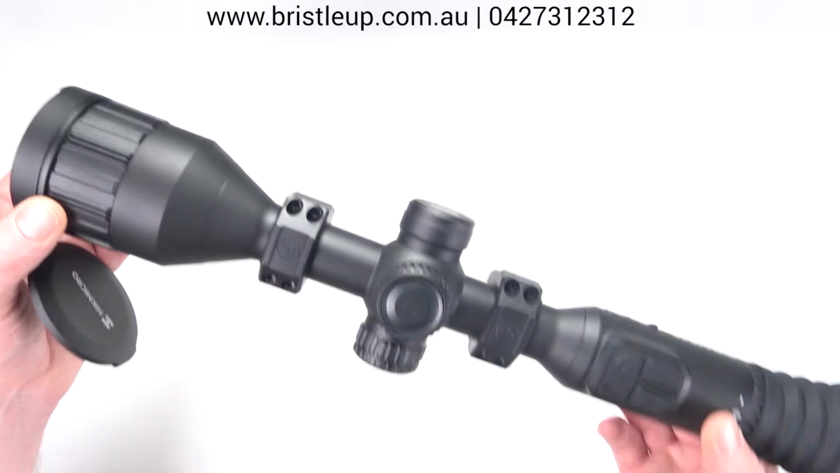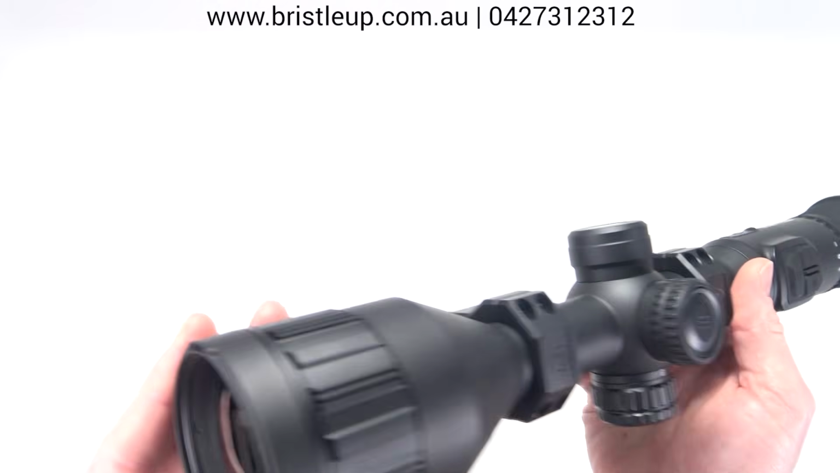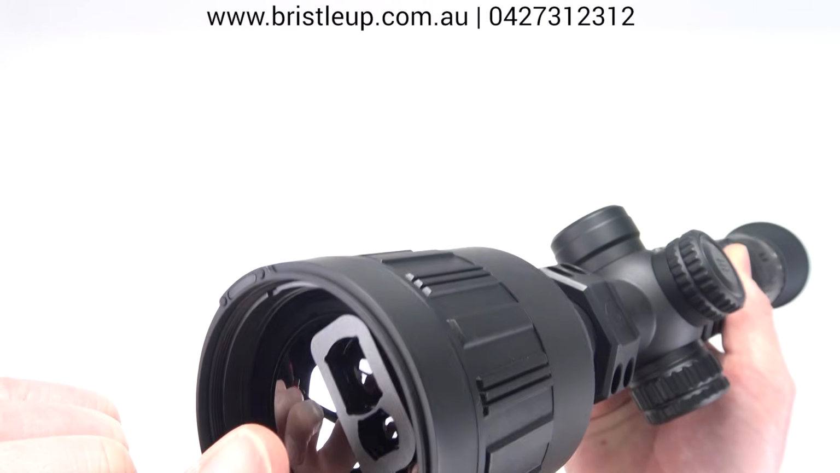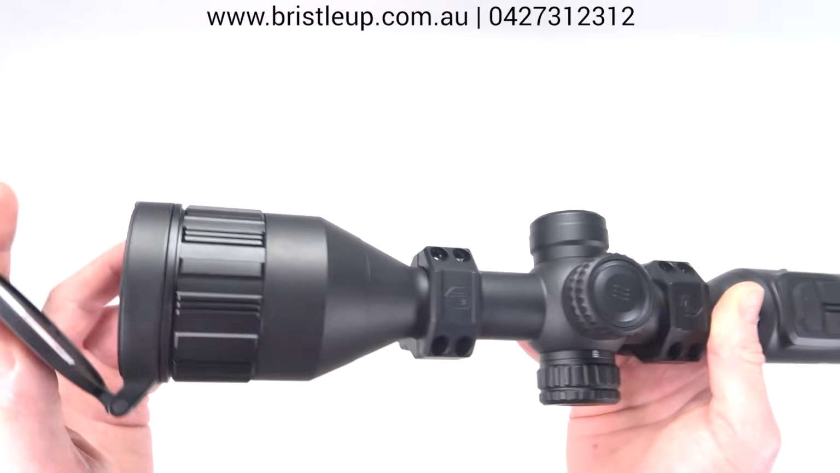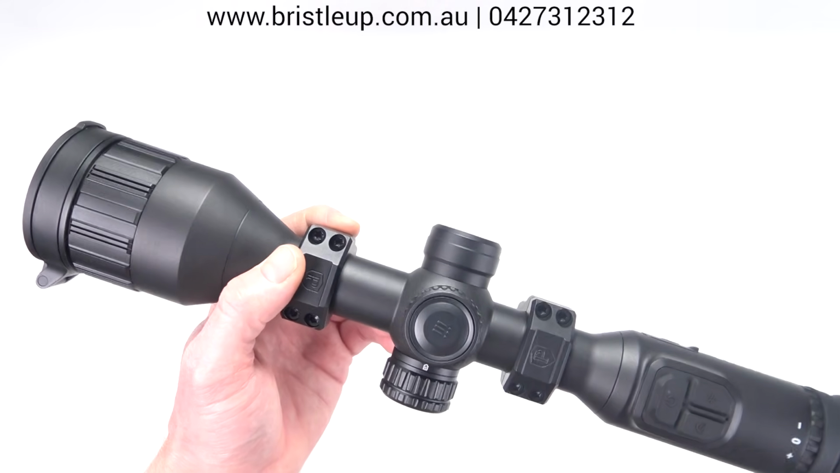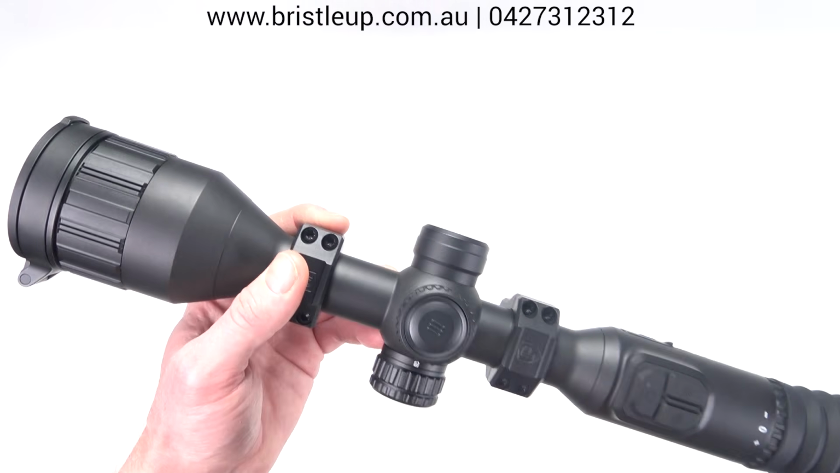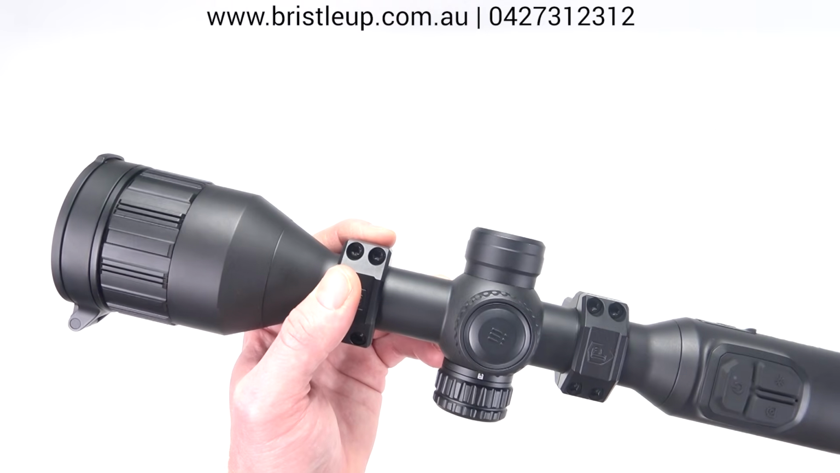Alright, let's take a more comprehensive look at the device itself and its features. So once again, we have the LRF built into the lens. It goes up to 1,000 meters and accurate within 1 meter. We're moving to 15 millikelvin sensors now, which is absolutely amazing, more sensitive than ever. Once again, I can't get over just how light this device is, and the form factor is really good.